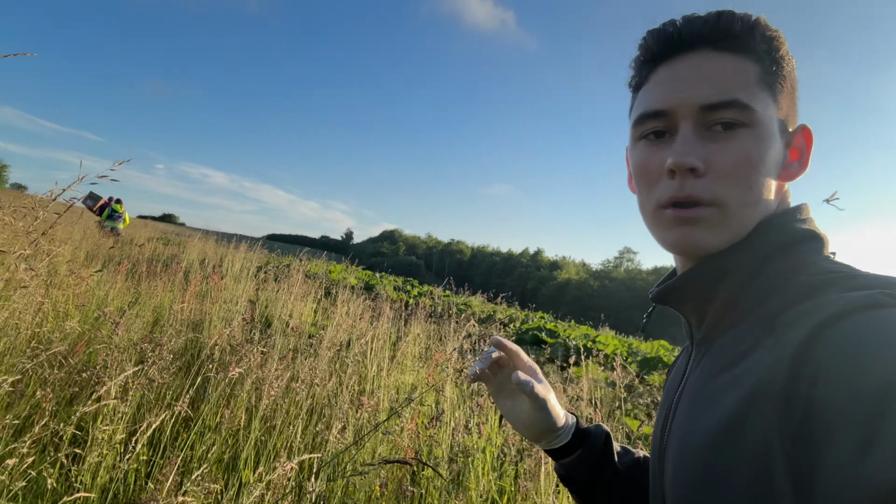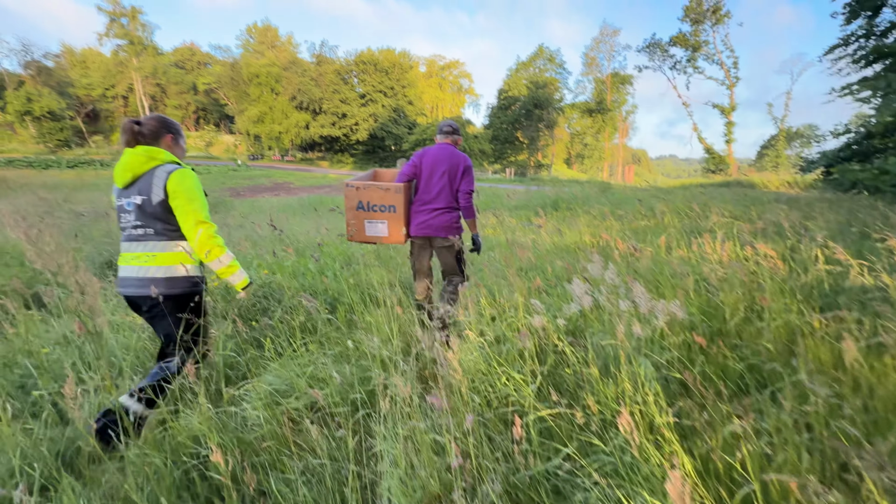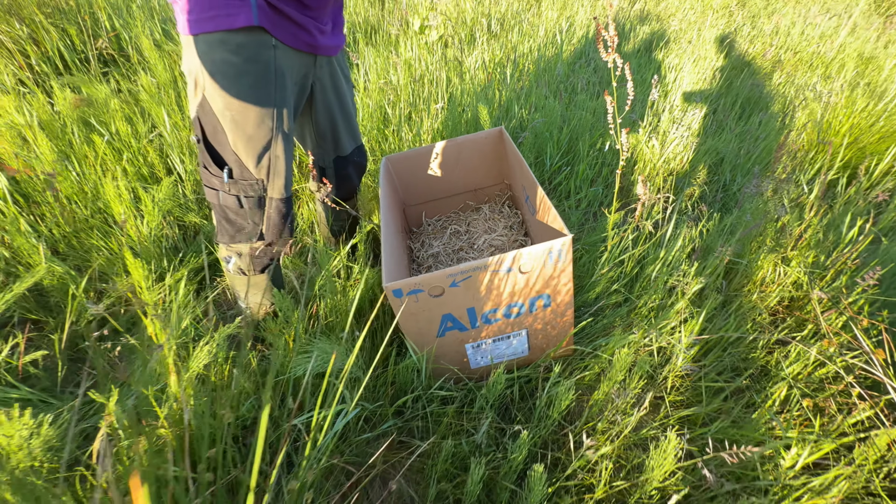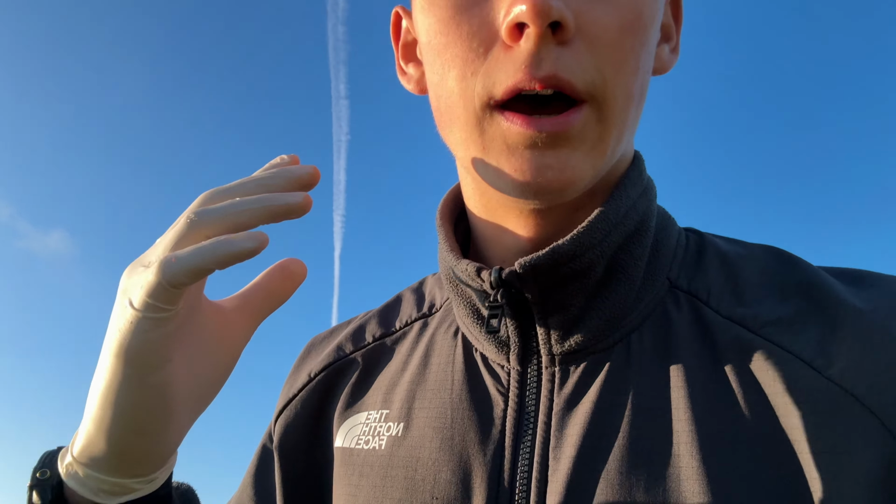You can see the farmer out there also walks around with a cardboard box. When we catch the fawn, I hope so, we will put it into the cardboard box and just move it into the forest so that the field here is cleared before the machine comes and cuts the grass.